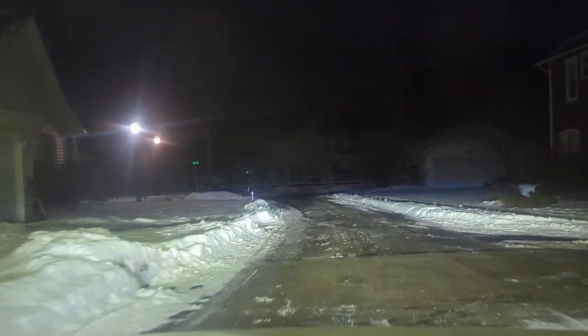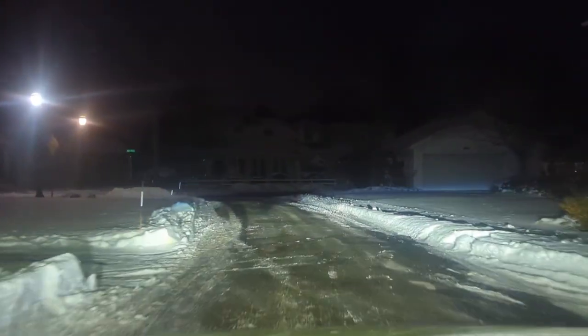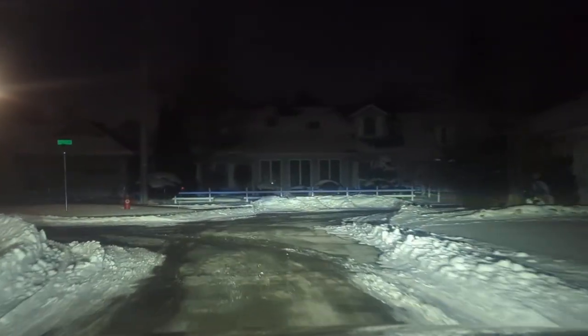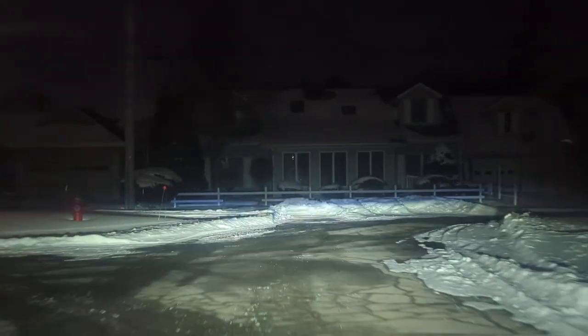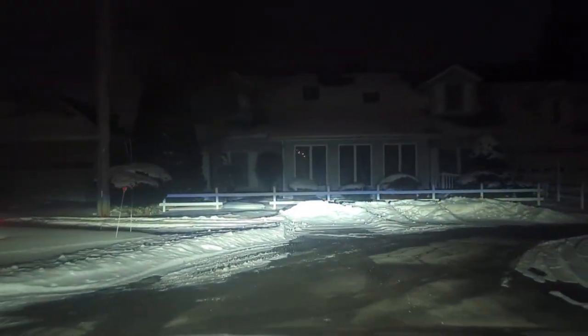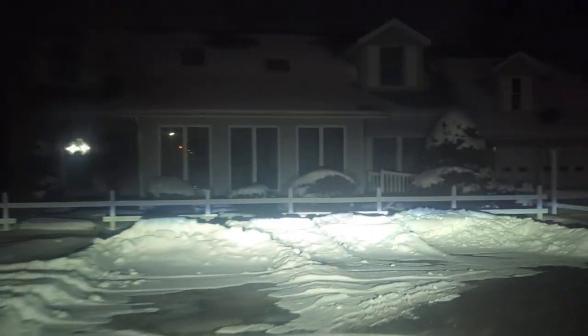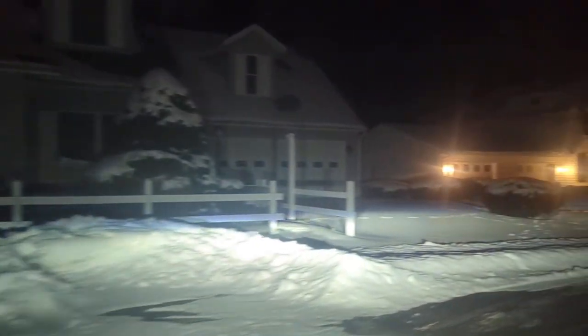All right, here we are now for a nighttime drive in Lakeside, and at this moment I am at 7th and Oak, and now let's head north.